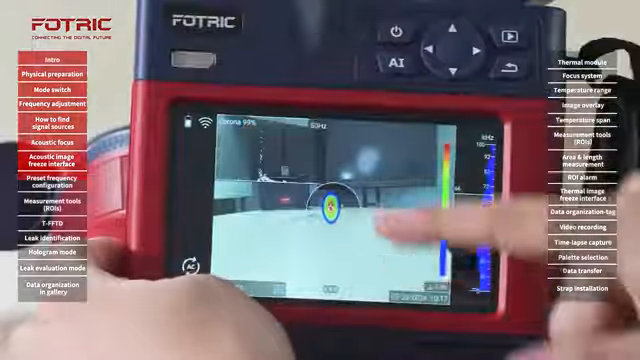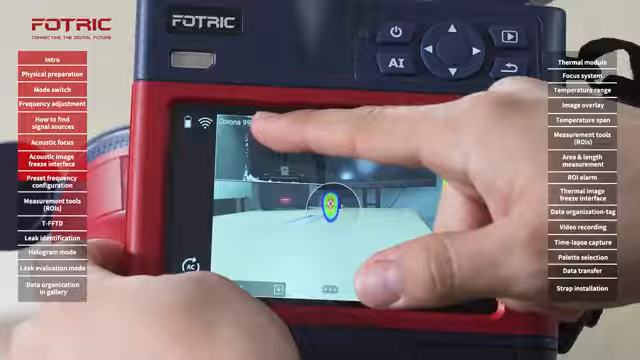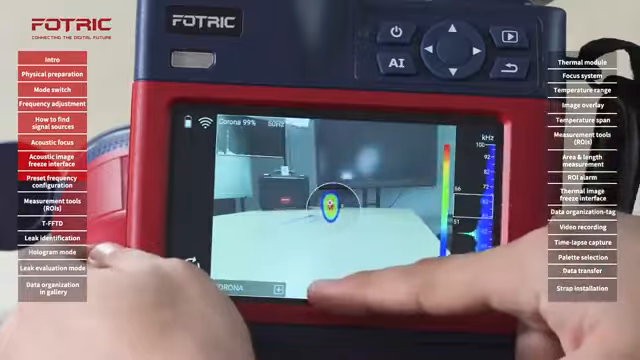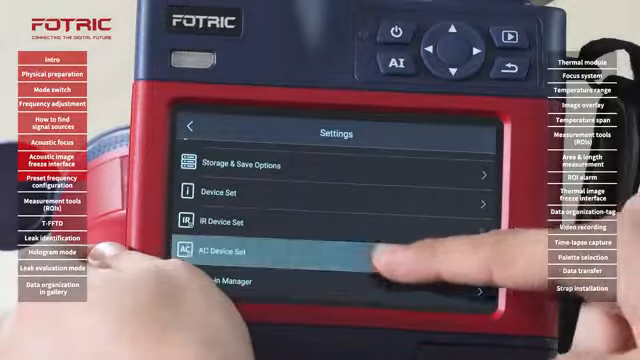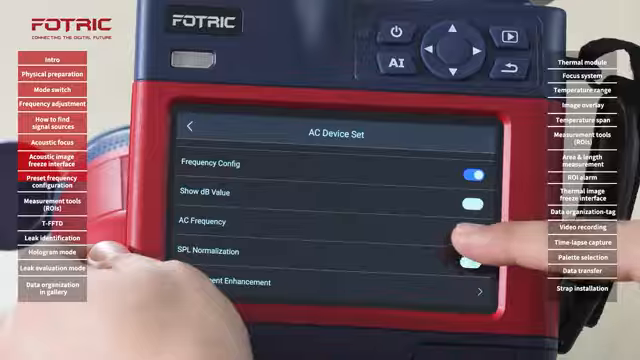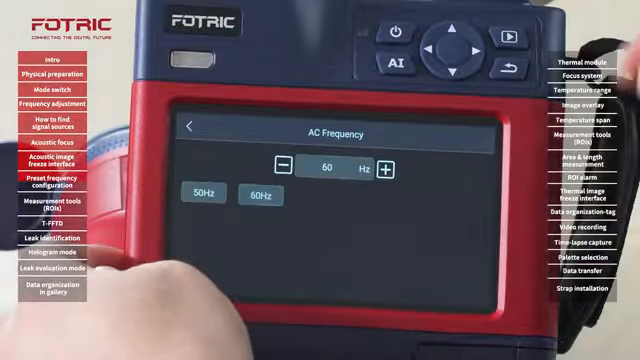Right now, as you see, it is showing 50 Hertz Corona effect with a 90% certainty of that being the problem. I will go and switch on Settings, Acoustic Camera Device Set, Acoustic Camera Frequency, and I will switch from 50 to 60 Hertz.